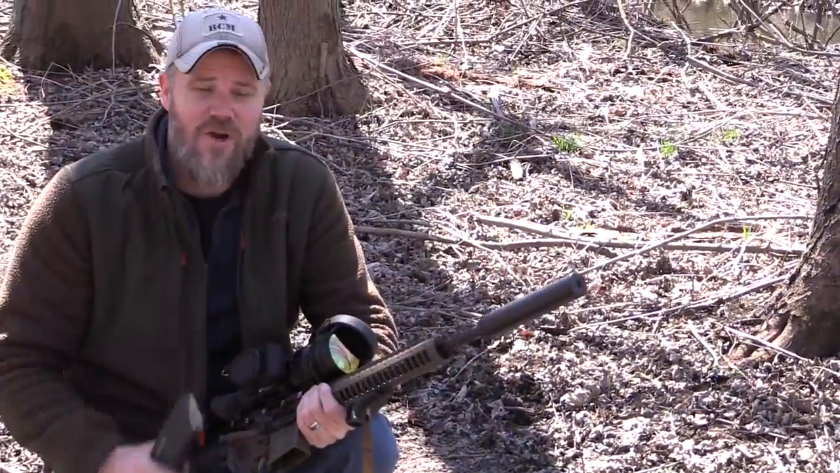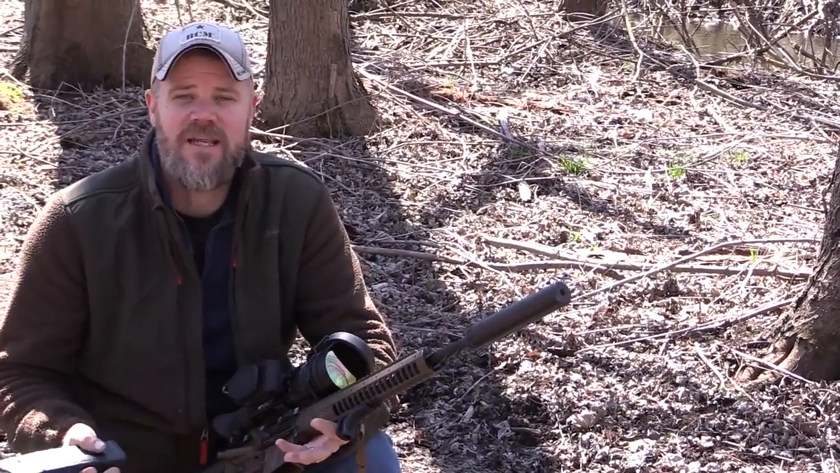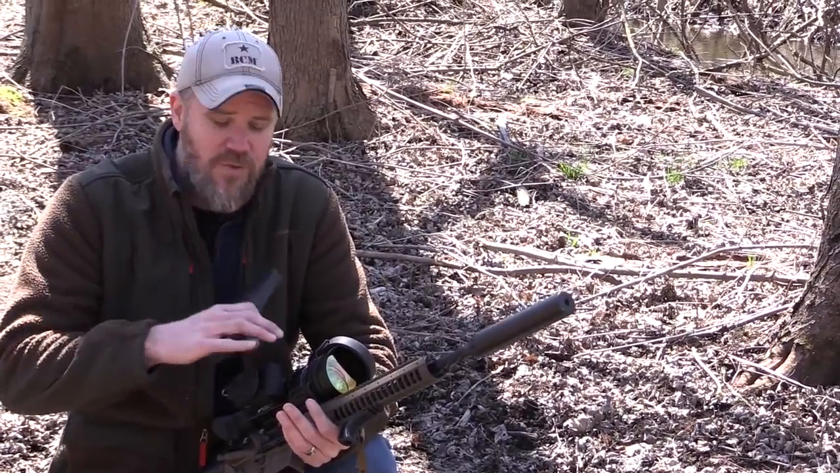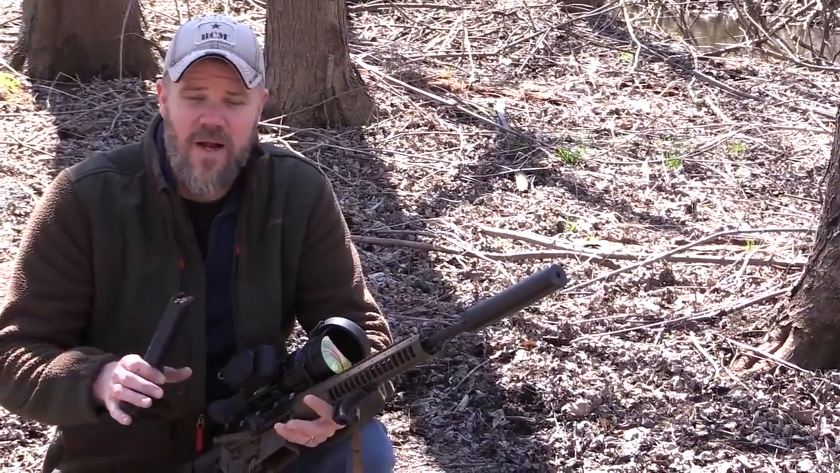So we have our Bambi target set up down there, just an old Christmas ornament. It's all plastic, has a light in it, but obviously it's not turned on. There's no power out here. But it should be a different color on the thermal than the background, because the temperature is going to be quite a bit different than the trees and stuff that it's around.